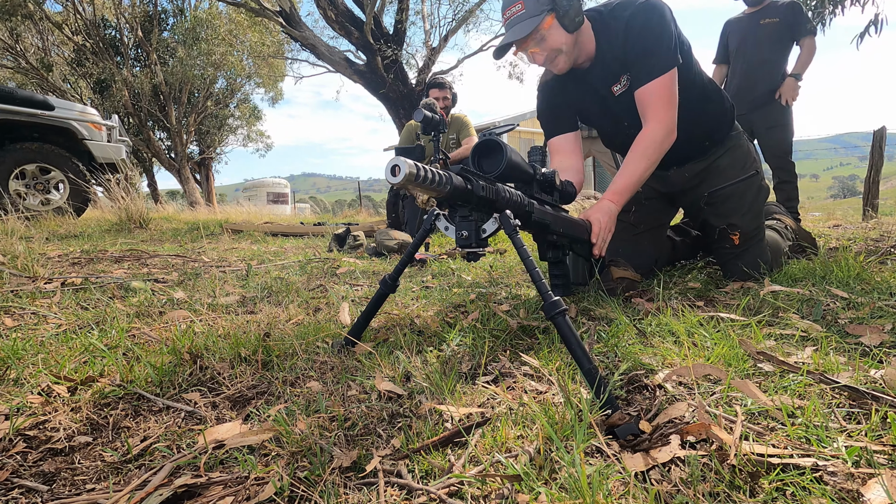Mouthful of dirt. Man, I was holding dead center on the target, so could just be my positioning in the scope compared to you. Yeah, like he's blind-eyed or something because I always miss. There you go. 50 cows.